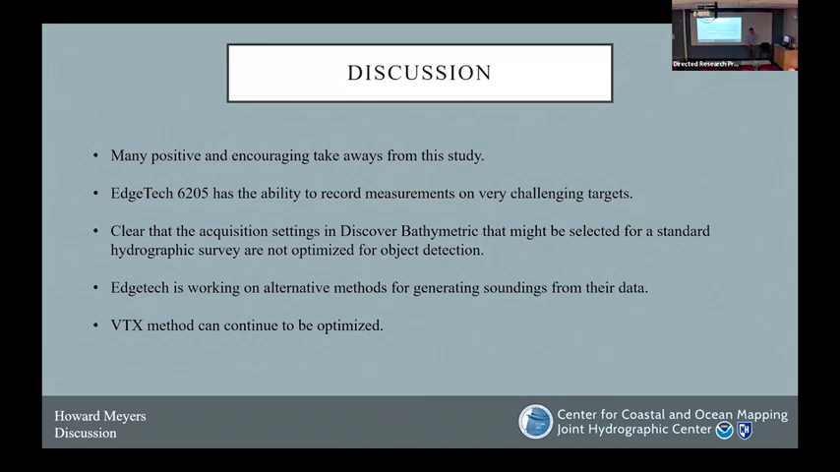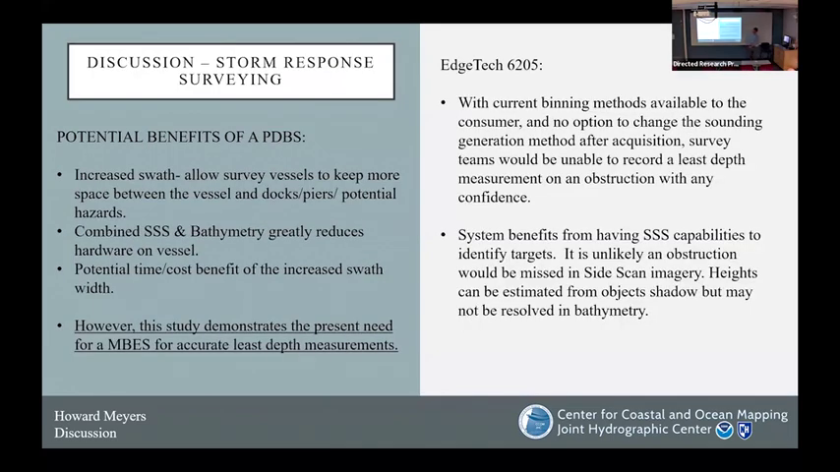So to tie it back to storm response surveying, there's a lot of potential benefits of these phase differencing, combined side scan bathymetry sonars. Increased swath obviously would allow a survey vessel to keep more space between the vessel and hazards, docks, piers. There's obviously a potential time cost benefit. However, I think the study demonstrates that for the time being, there's a present need for multi-beam to collect accurate least depths on targets.